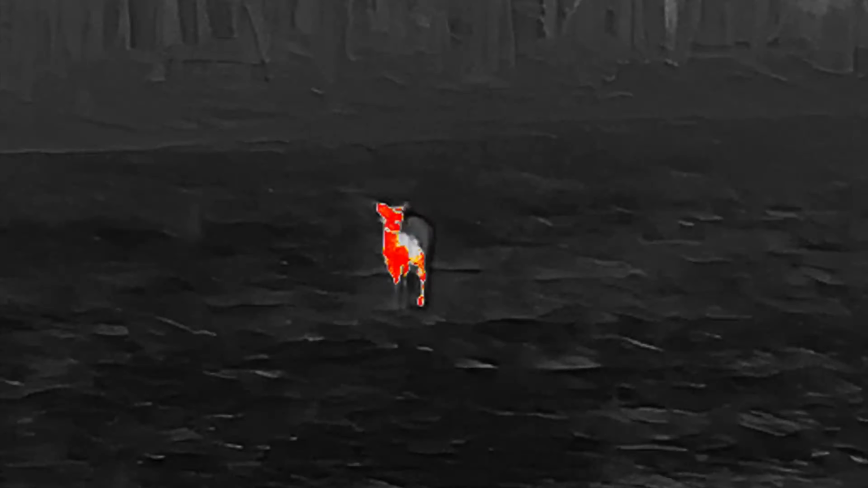Gonna have some more video here. Just things, deer walking around. You'll see. And we'll get to the next part, which I found very interesting. The next day, let's see, not yet, but get close. You can see a little bit of blur there.